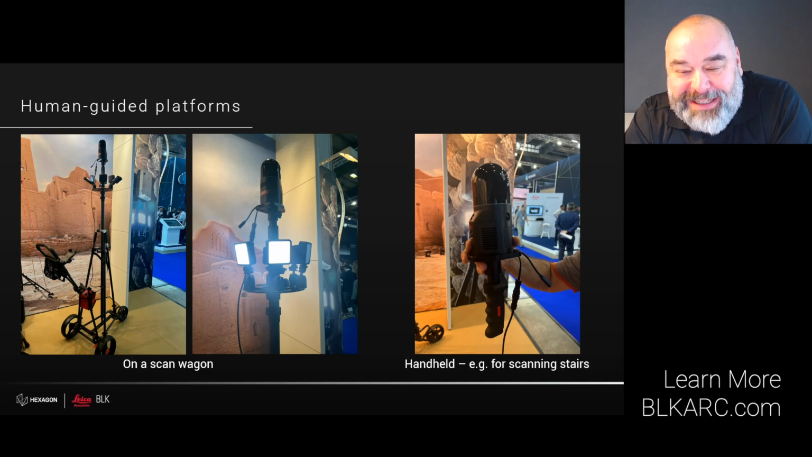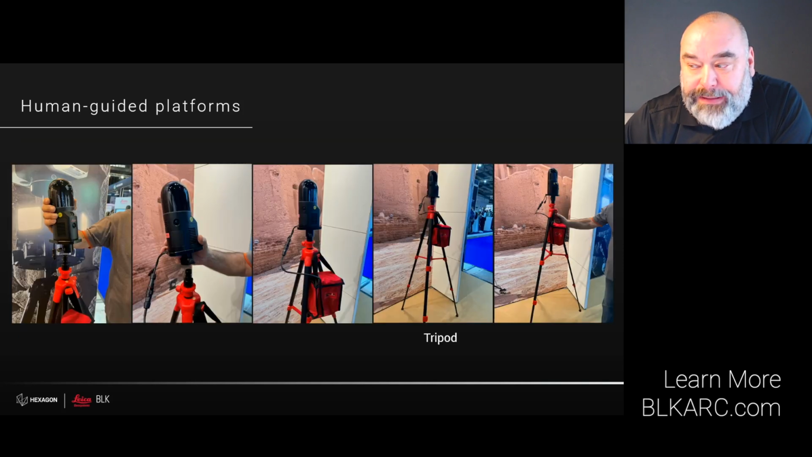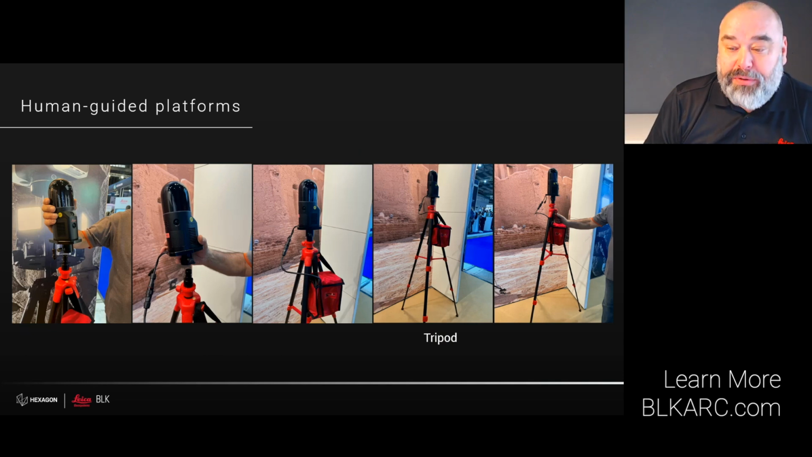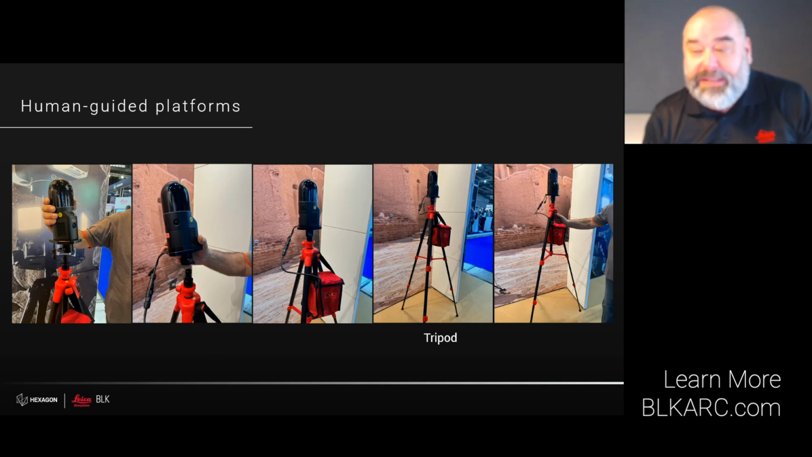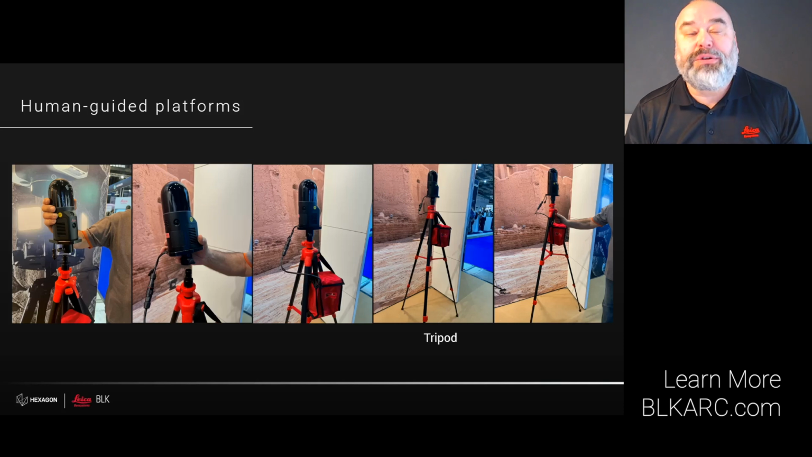But if you have to scan in difficult areas or terrains, e.g. in a robot cell, in an automotive plant or stairs in a building complex, you can also mount the ARC on a handle to carry it in your hand. Of course, you can also mount it on a simple tripod and you perform stop-and-go scans with this carrier. This is especially interesting on uneven surfaces or again in small spaces.